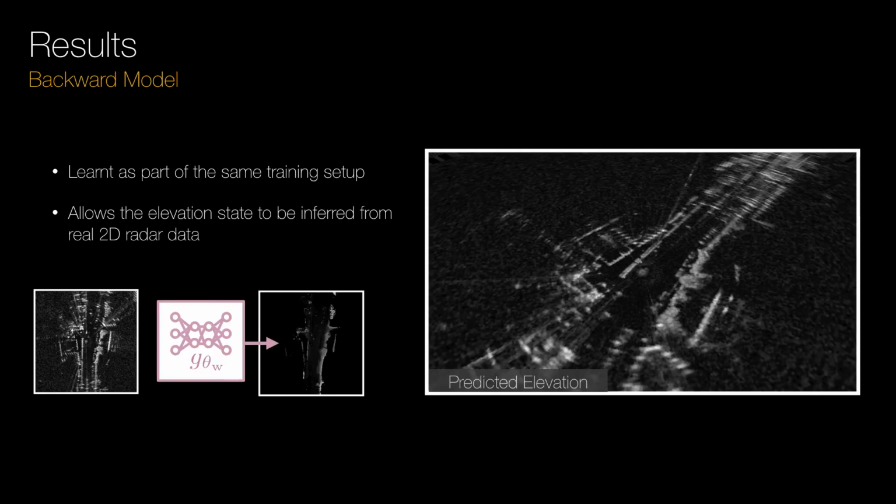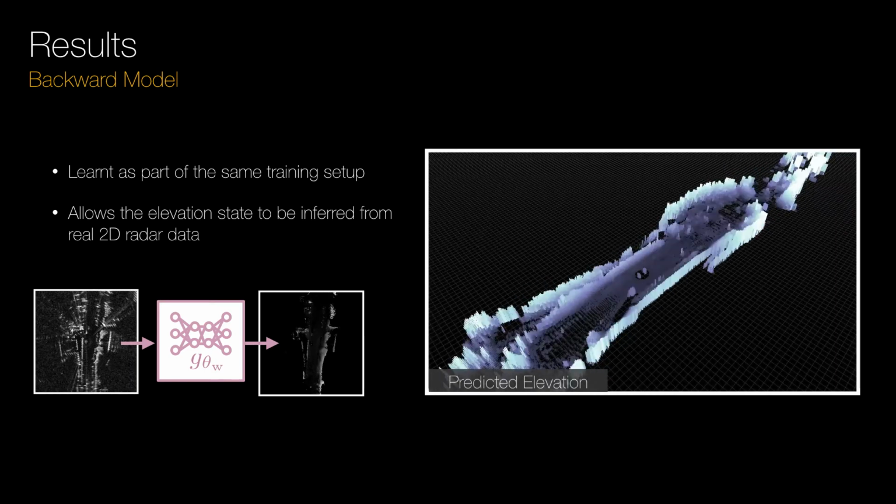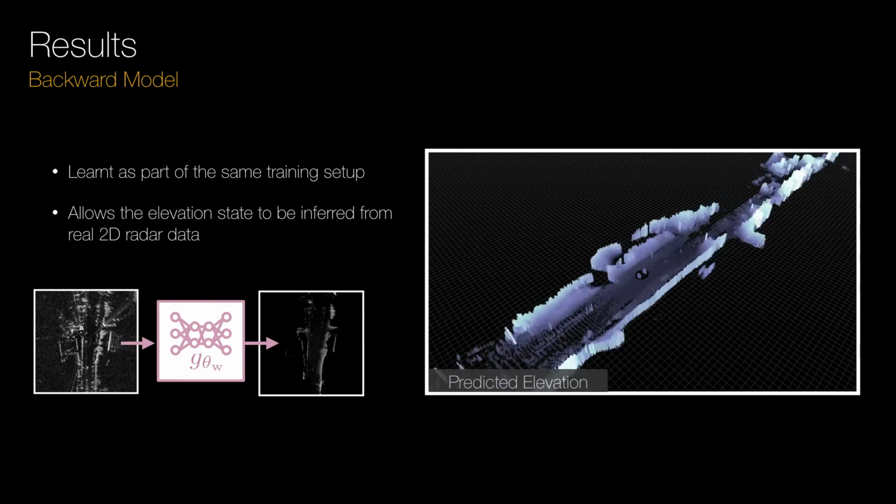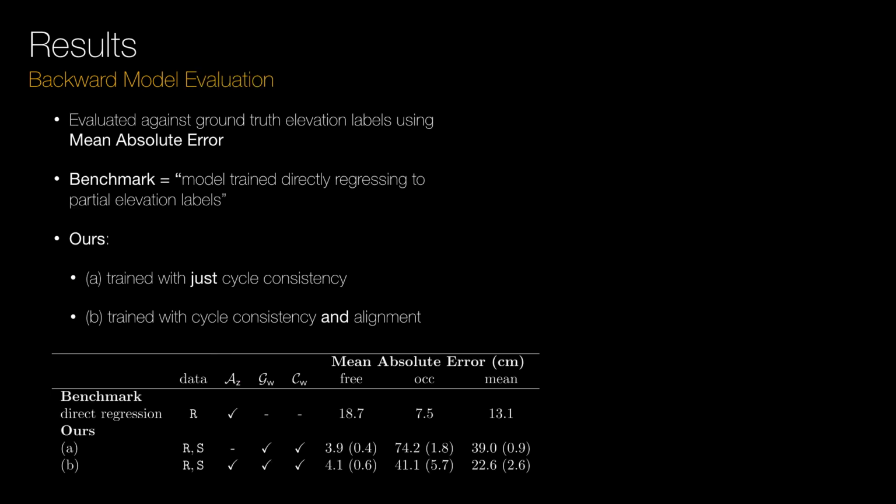After training, an added benefit we get from adopting the full training criteria is the backward model, which is able to infer the elevation state of the real world. We compare the heights inferred by the backward model with the heights measured in real-world LiDAR for both occupied and free space. And as a benchmark, we compare this to a model trained to directly regress to elevation from partial elevation labels.